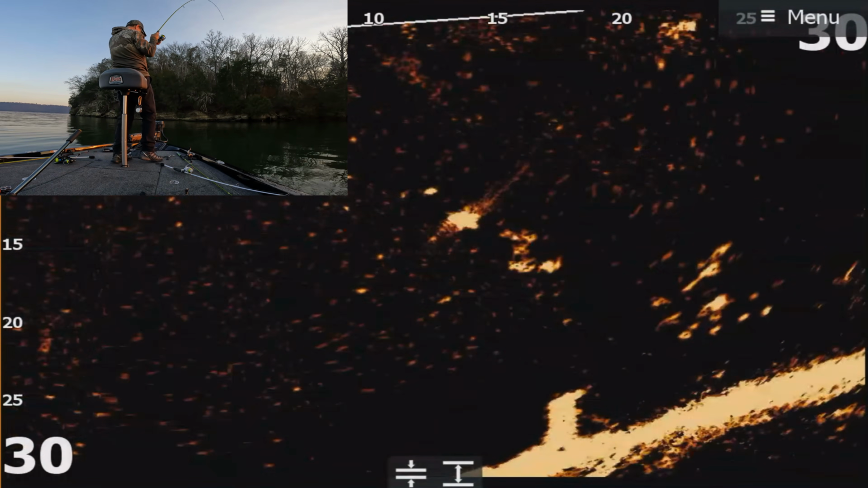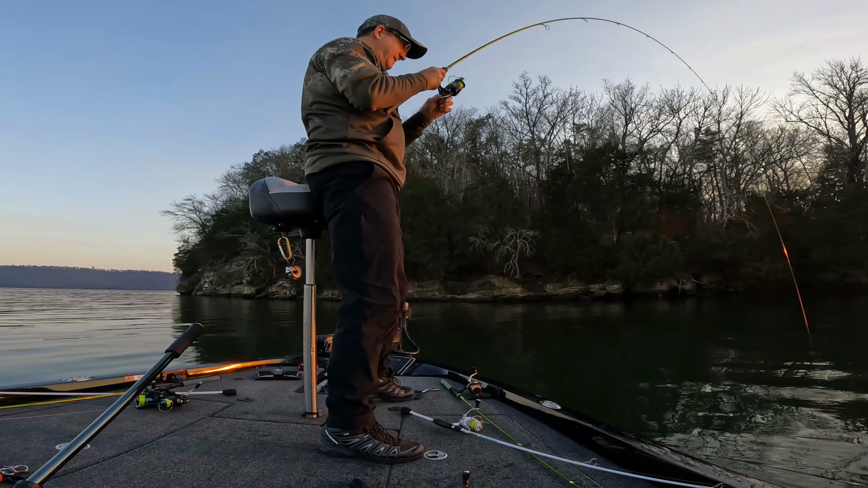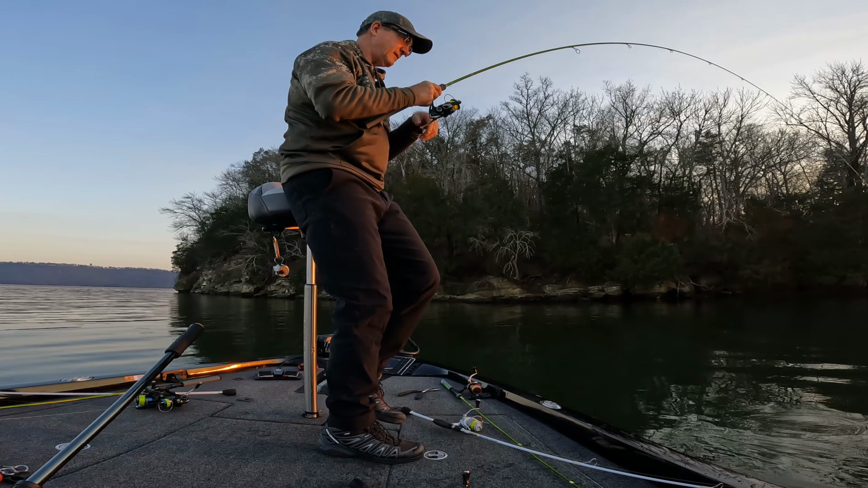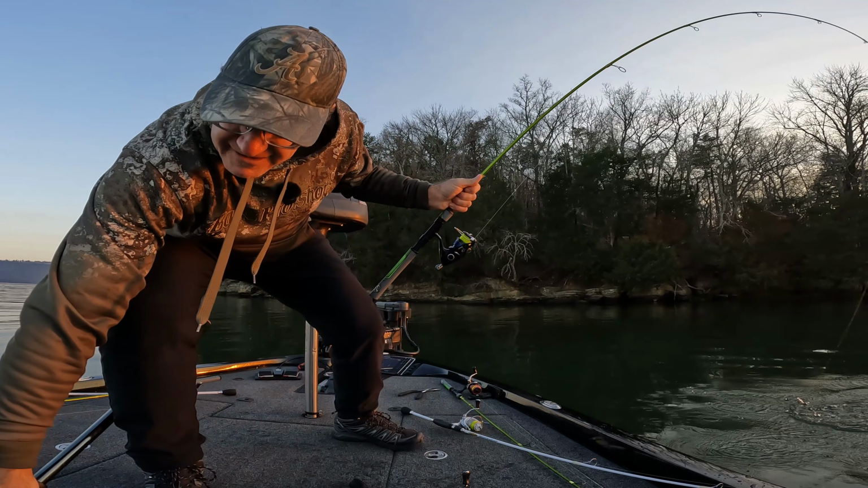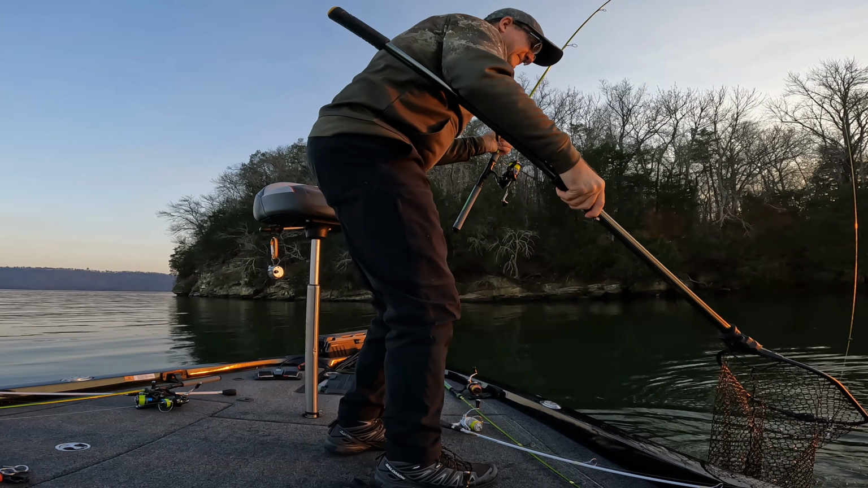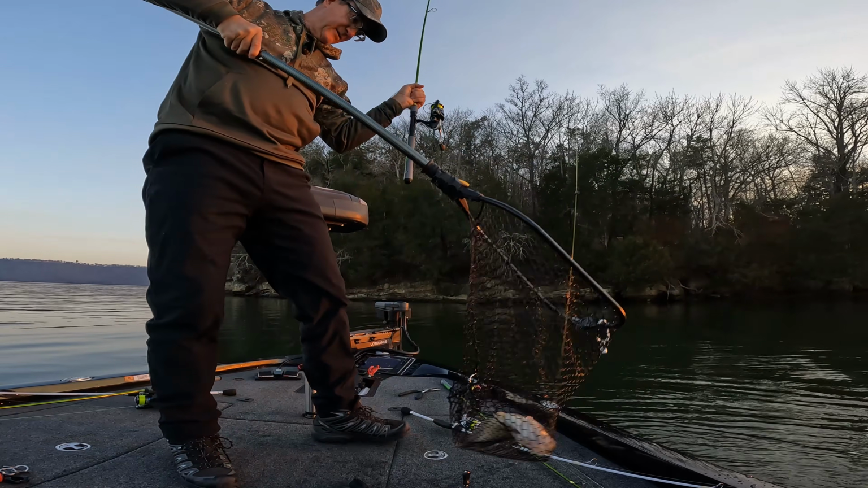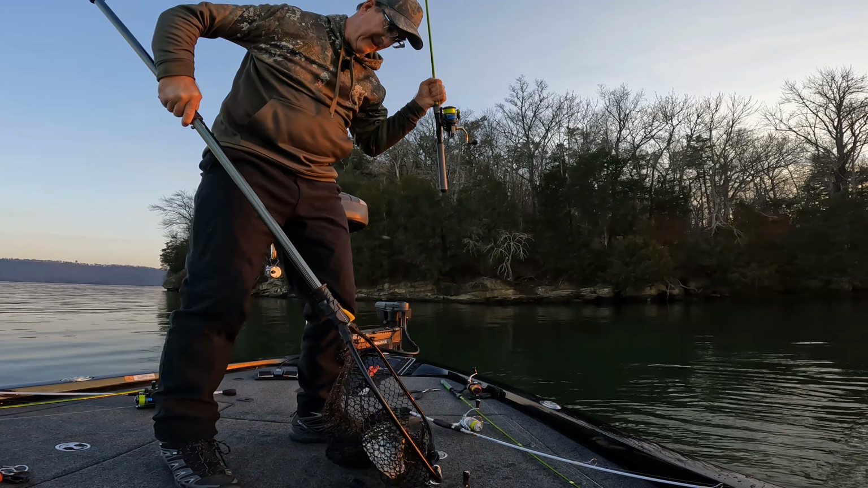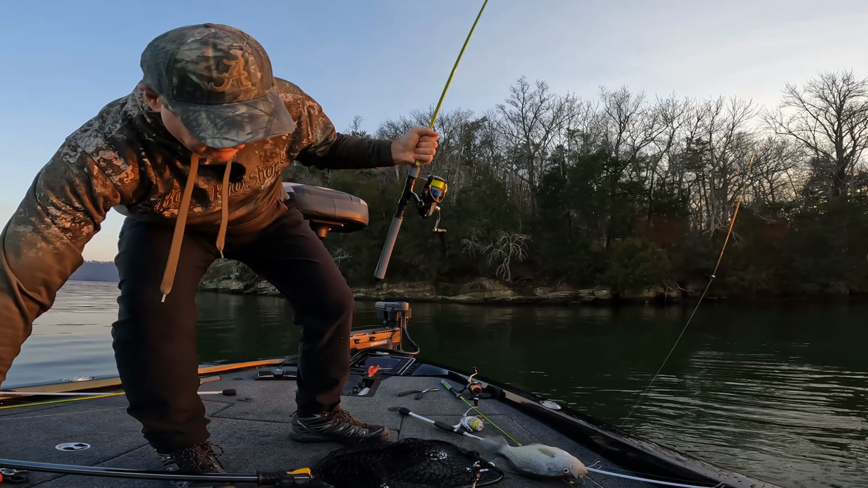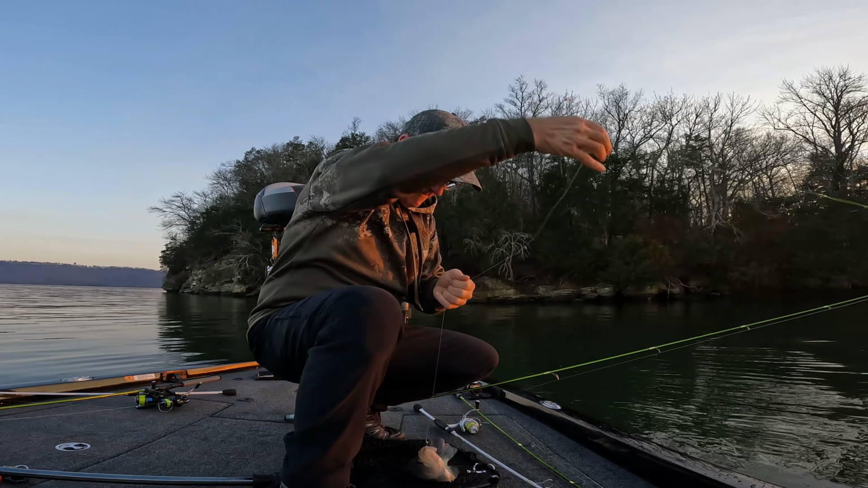Yes! Another slab. Another end of day slab. Oh, yeah. I'm liking this Roman thing. Not as big as the last one, but that's a 2-pounder too. Just not a 2.5 pounder. Woo!